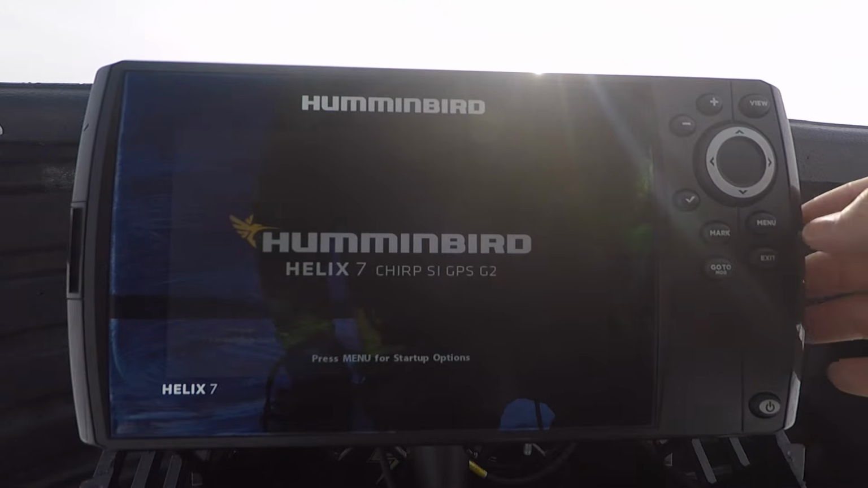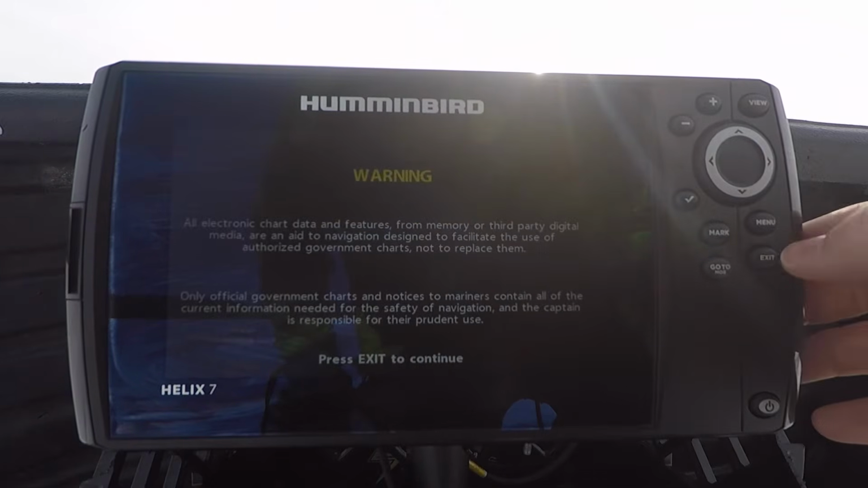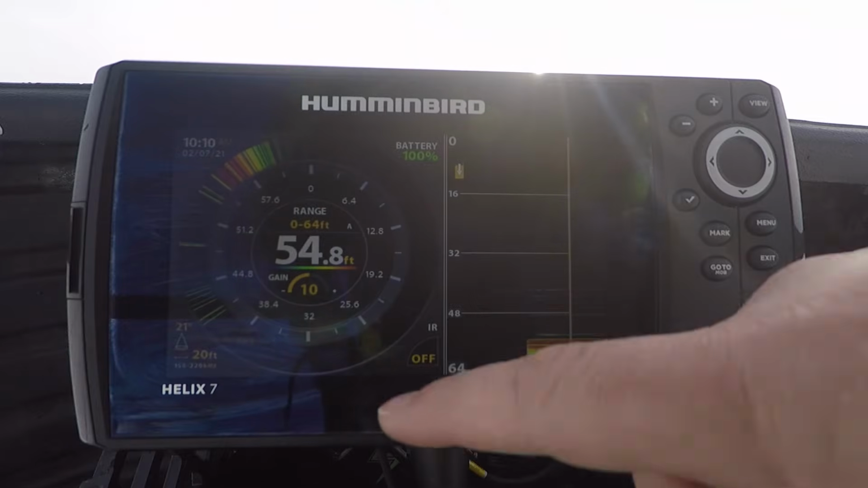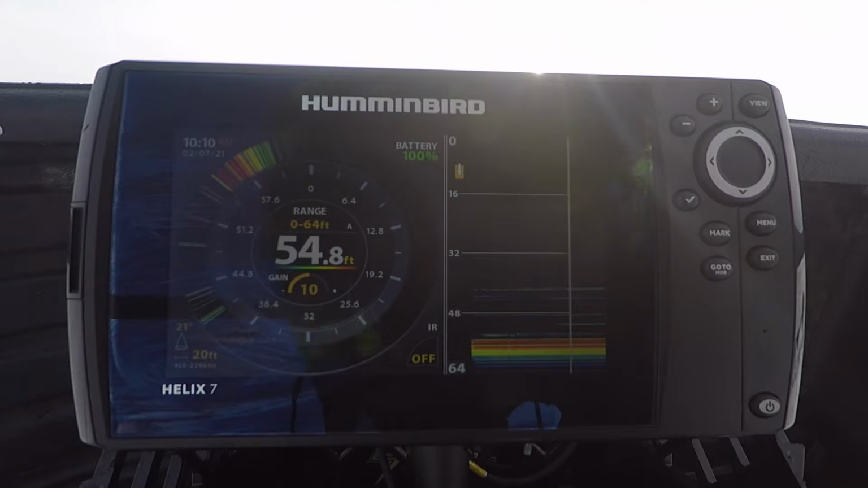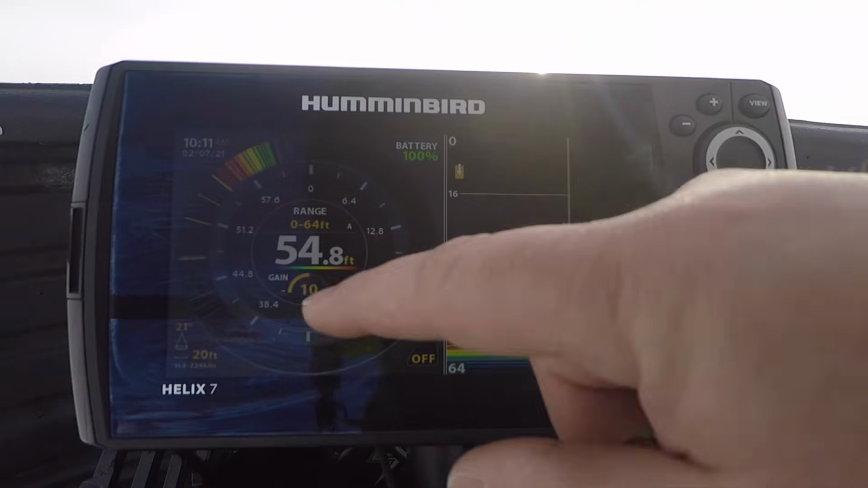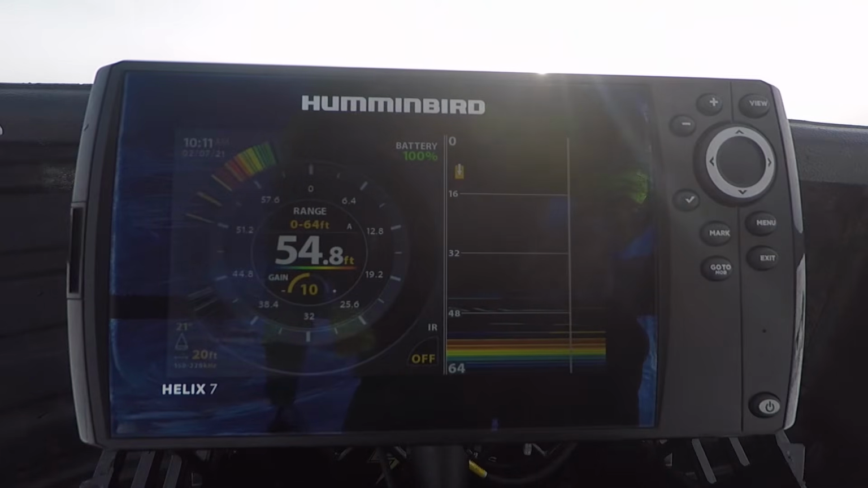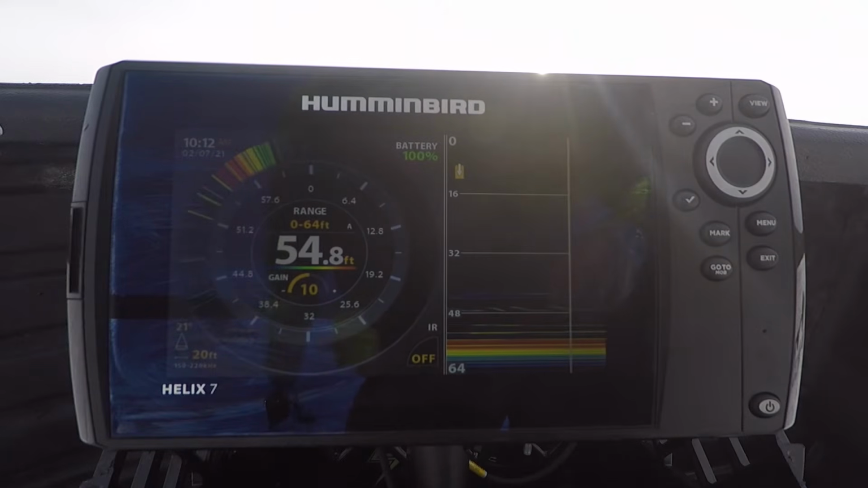And we're going to hit menu. We're going to go up to normal. We're going to hit the right arrow and hit exit, and we are in ice fishing mode. As you can see, we have the flasher on the left, and we have the 2D sonar coming in on the right here. We actually have a bunch of fish on screen. So for now, just look at this line right here. This is my jig. You see my jig moving up and down. And you can also see the jig return over here moving up and down.